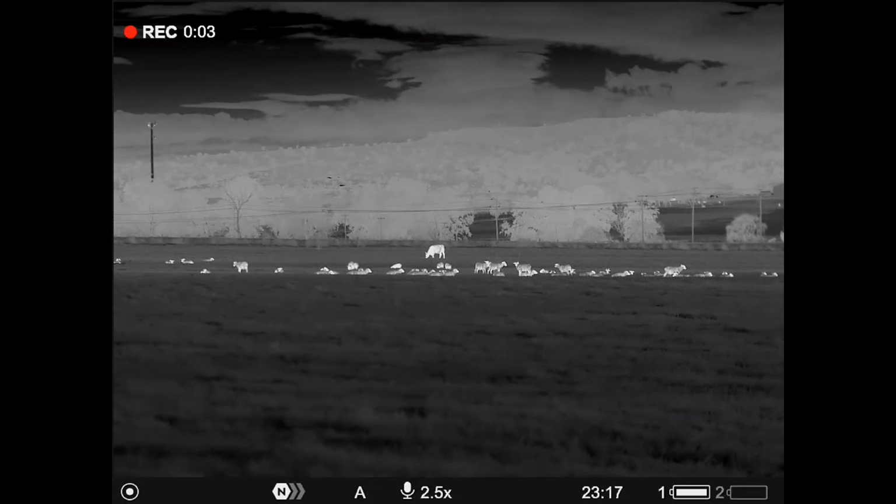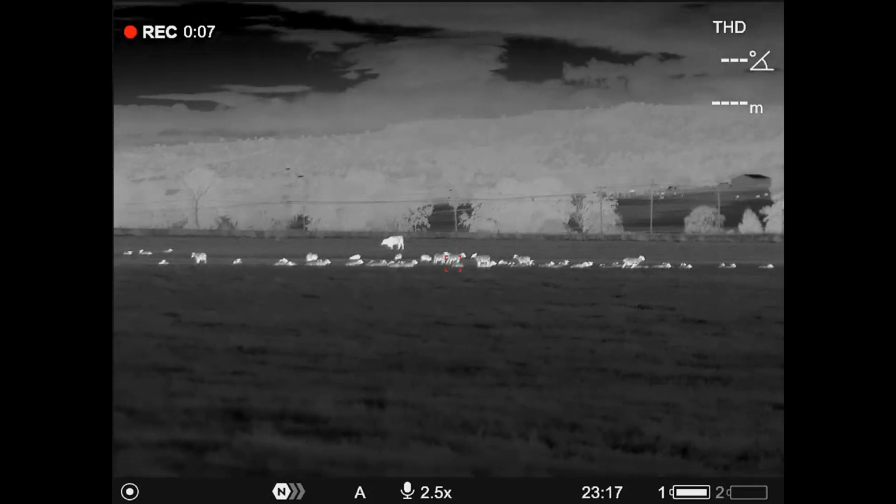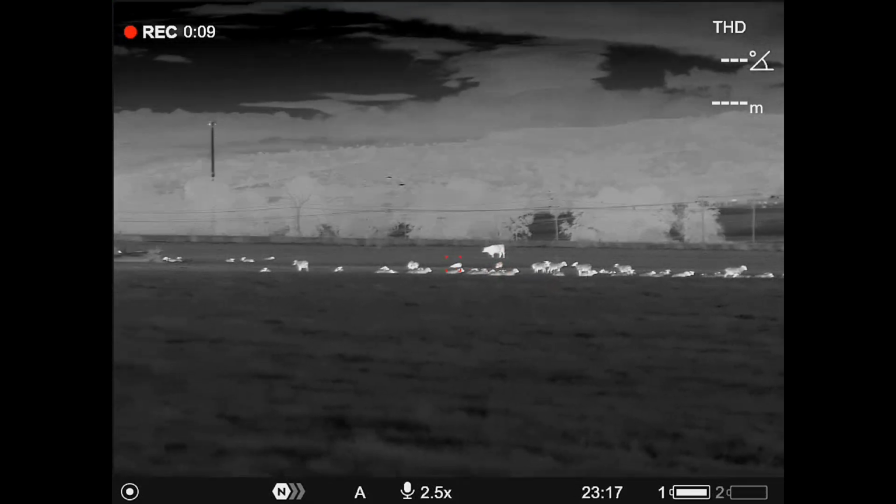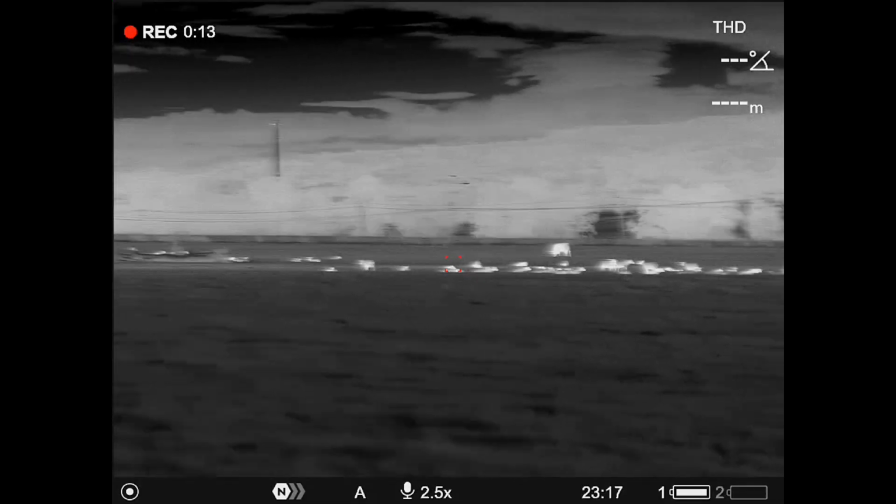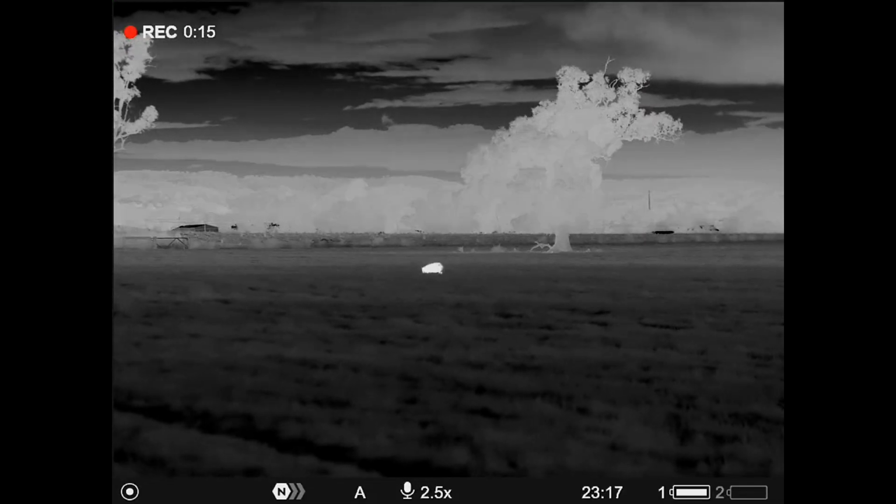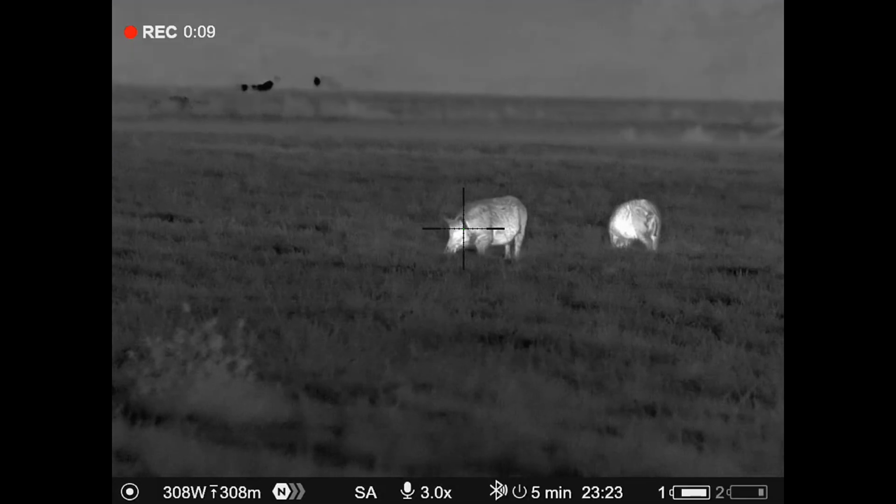So there we go, that's a good example of what you can achieve with quality thermals. Under that cow, there, there, there, and there are pigs in amongst those sheep. And I've got these guys here as well, so they're in a little bit of trouble.